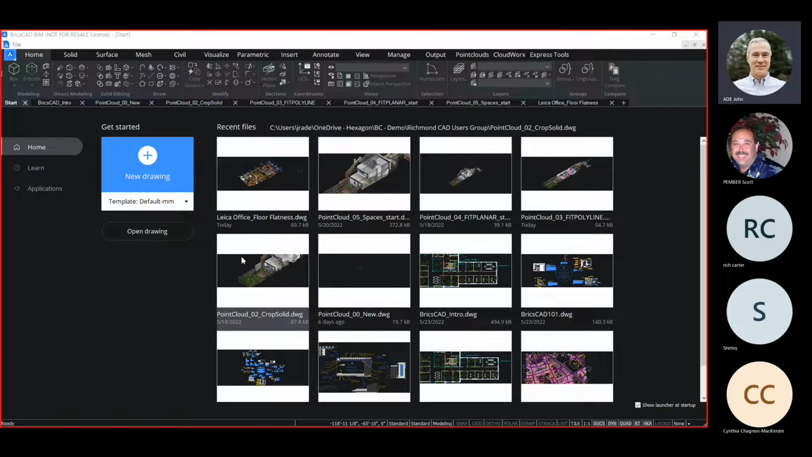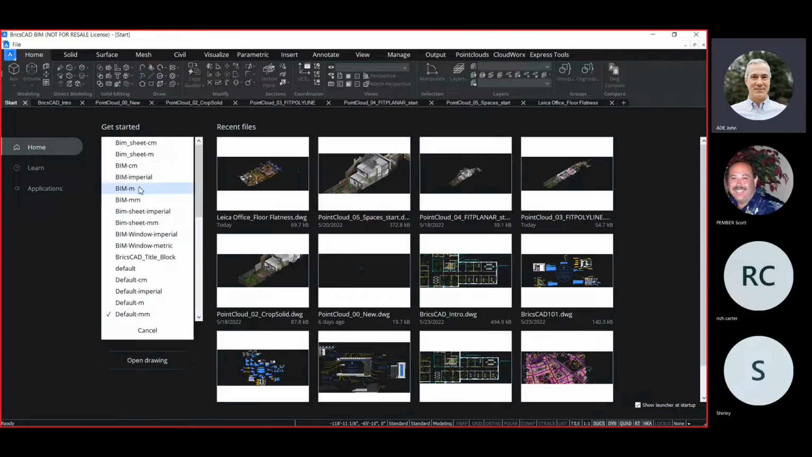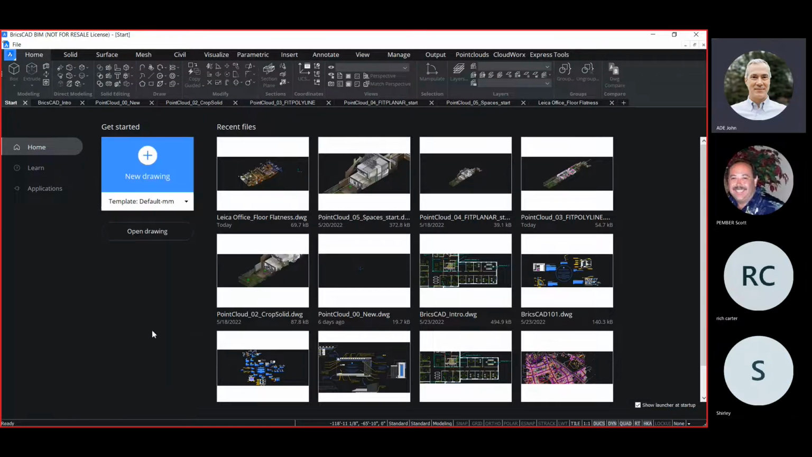Bricscad is highly compatible with the user interface and user experience that most CAD users know and love. It makes it really easy to learn the product. Here I've got the Start menu open, where you can see tiles for recently opened files. You also have the ability to create a new drawing and pick from a variety of included templates. And of course, you can use your own templates. Also, we have the ability to open additional DWG drawings.